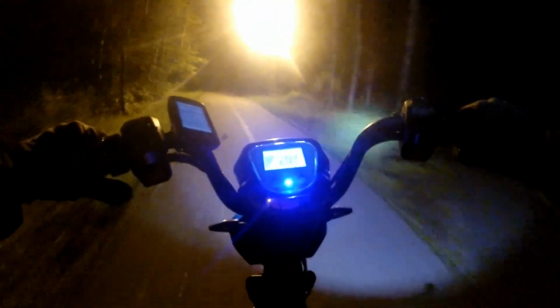Deer. You guys see that deer? Oh dear, it was a deer. Okay, well that's the end of our midnight run tonight. Another one of my patented Living Life electric midnight runs.